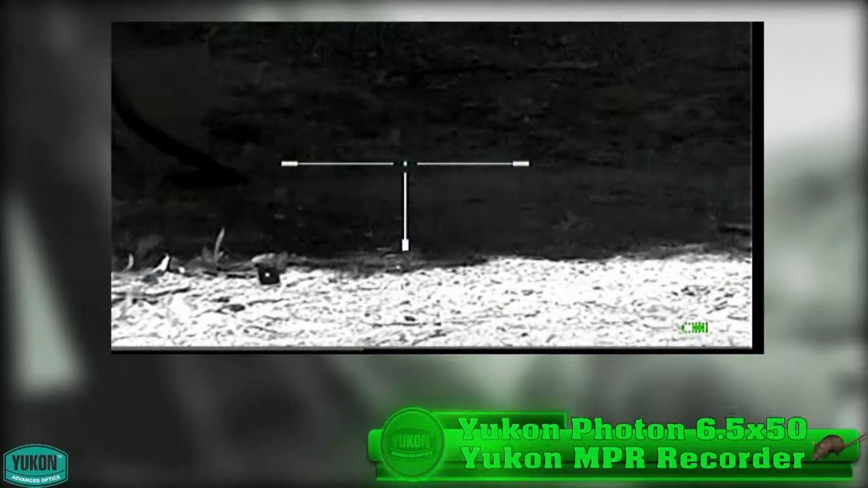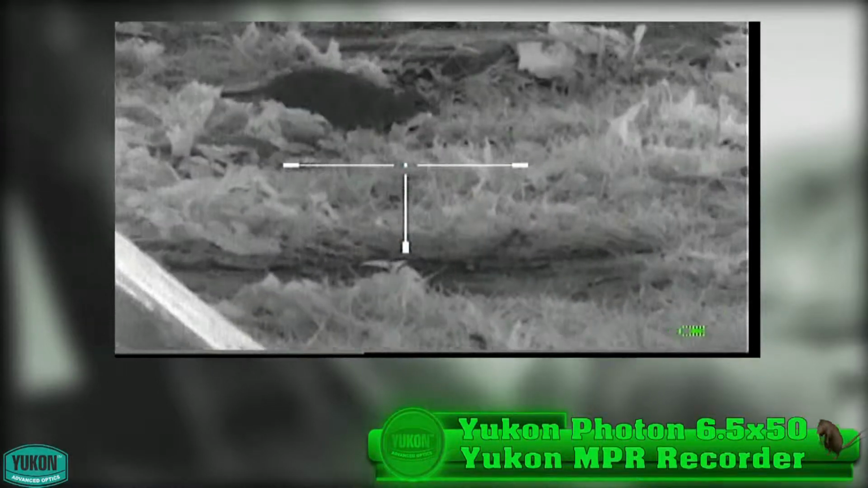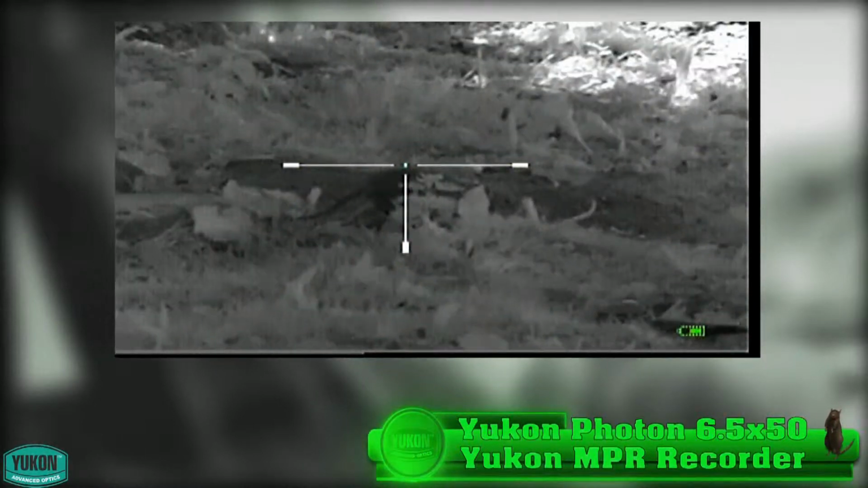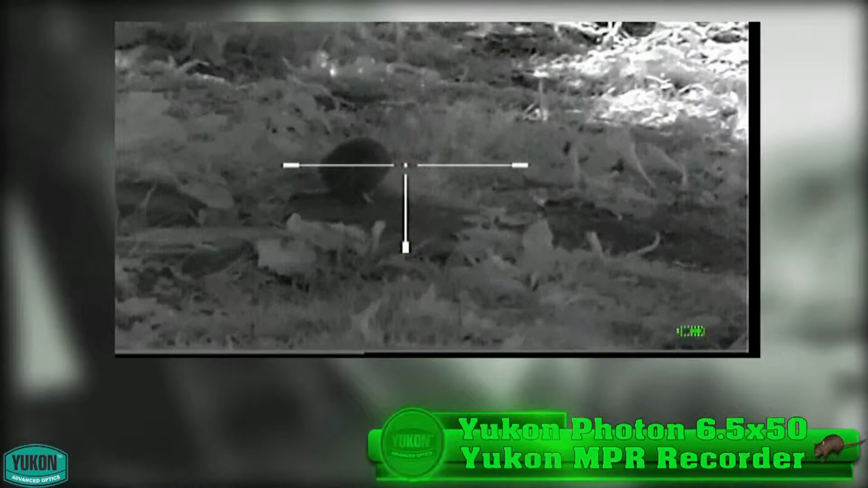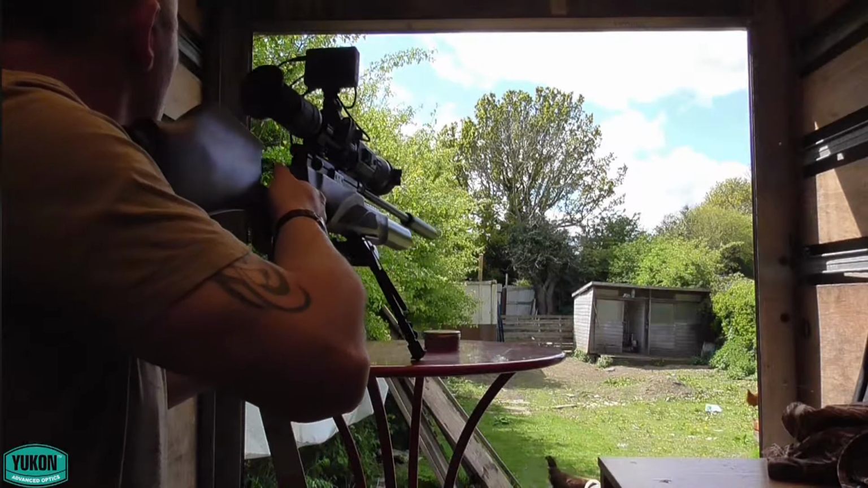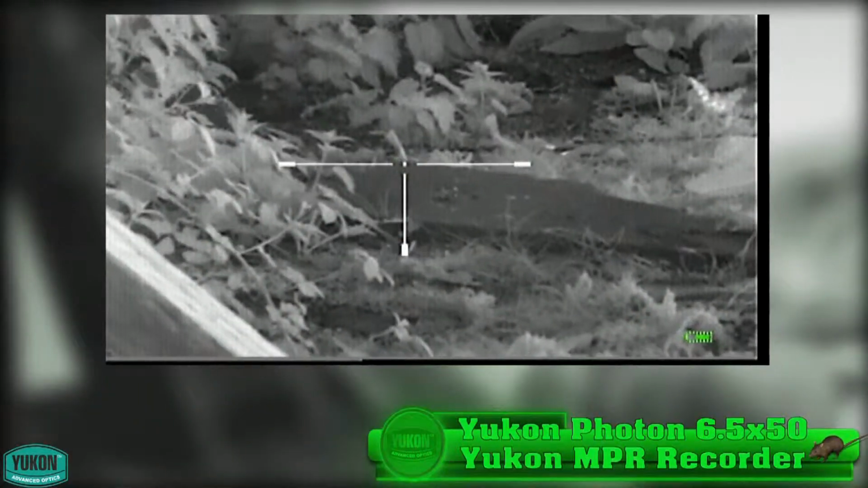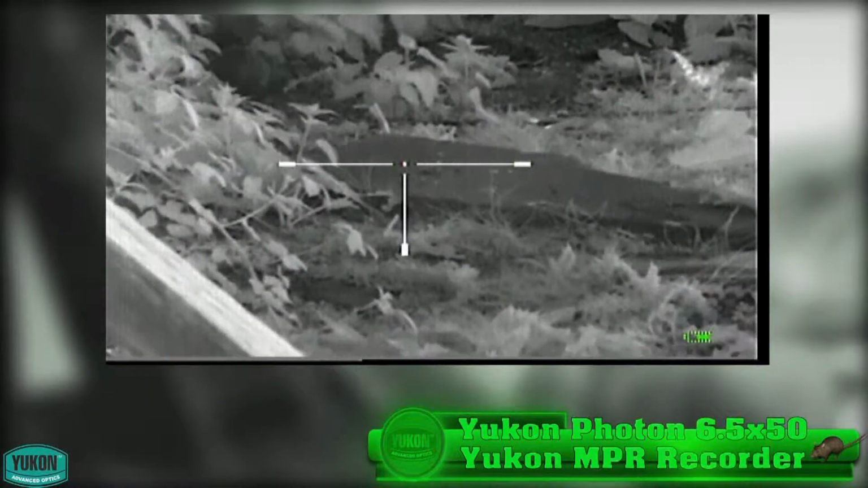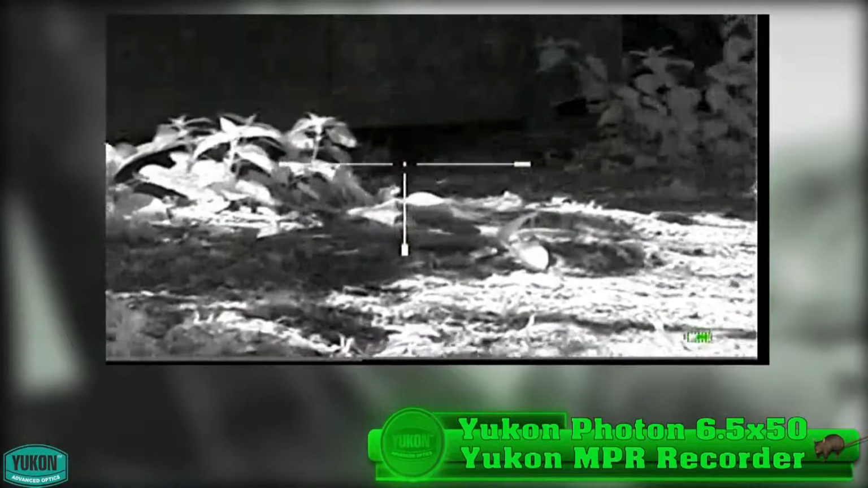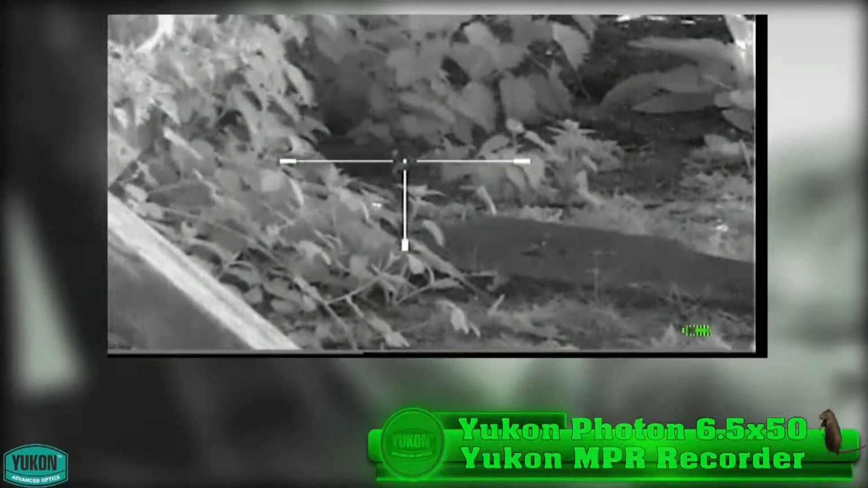Now I'm hoping that was a killing shot. I did hear the impact of the shot, but rat wasn't retrieved. Possible miss. A fair sized rat, this one. Followed him for a minute or so, following the bait trail. Again, nice headshot.